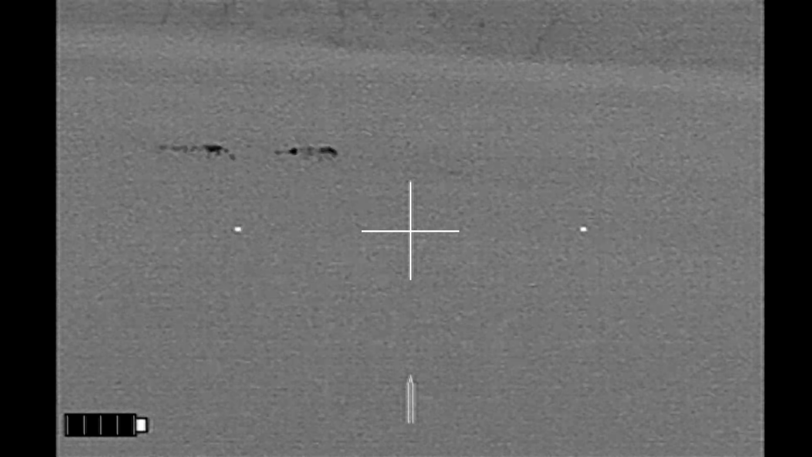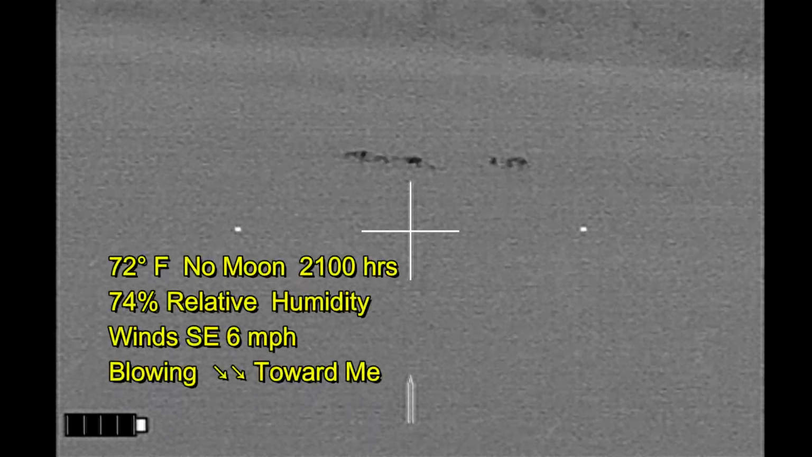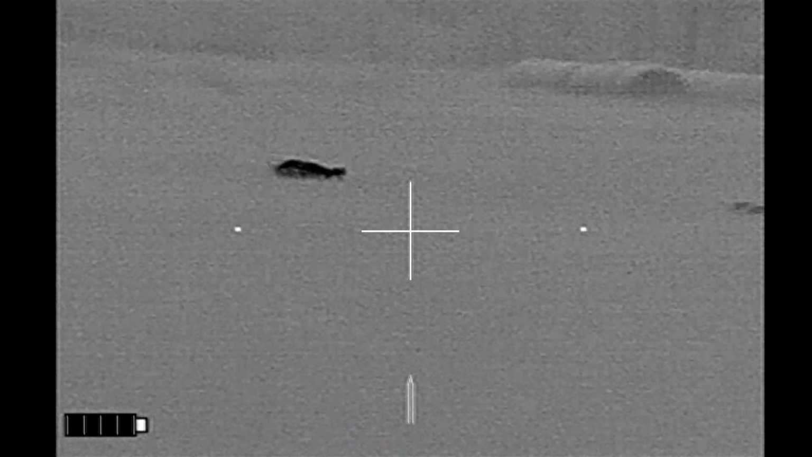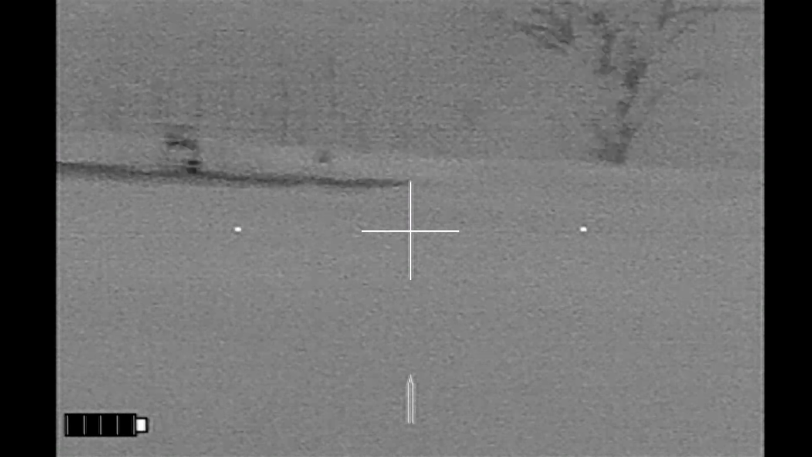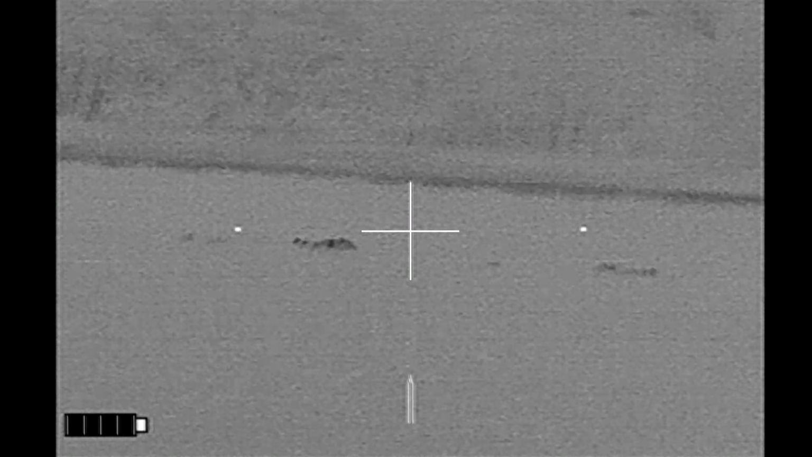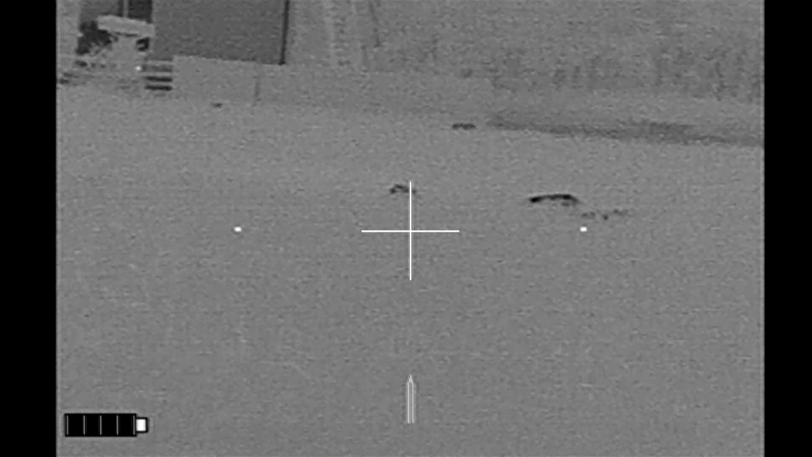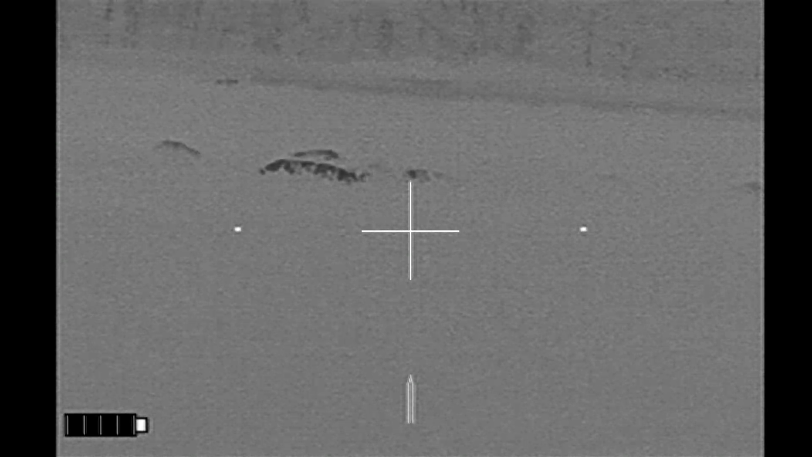And as it got darker, I moved out into the field with the hogs. The wind is in my favor at this point. And for the hogs way over here to the left, I can't shoot at them because of the oil field equipment.